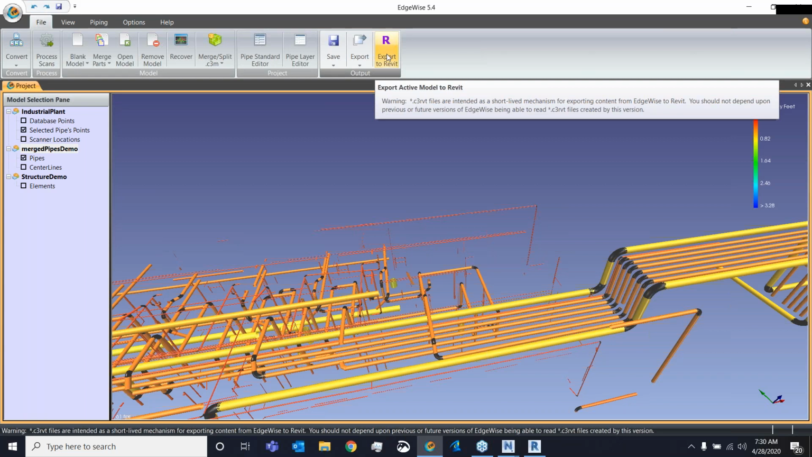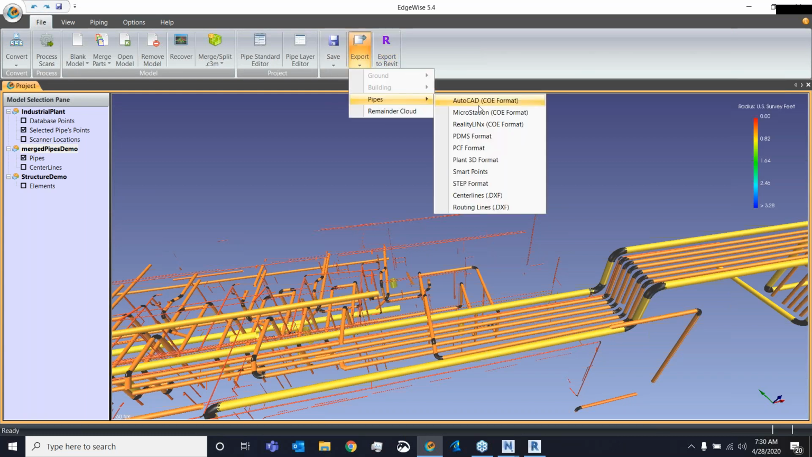So it'll all come in as Revit family pipe in the same coordinate system as defined by the point cloud data. Secondary, we have the CAD formats listed right here. In general, we can go as simple CAD geometry into AutoCAD using primarily STEP, and we can export out the center lines and routing lines as DXF files.